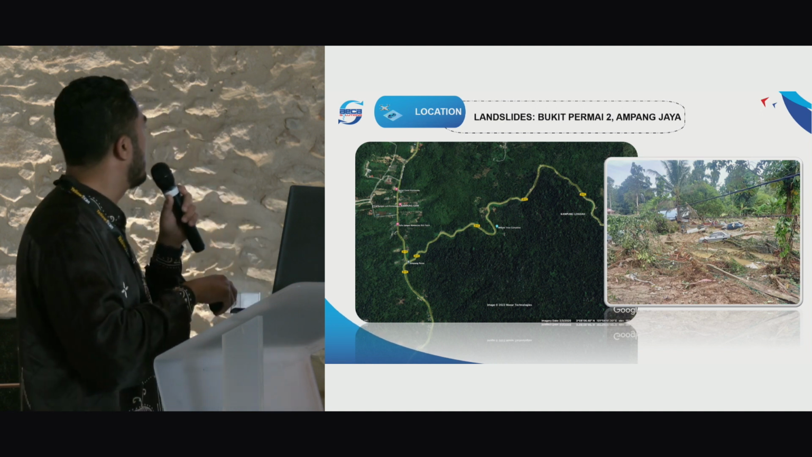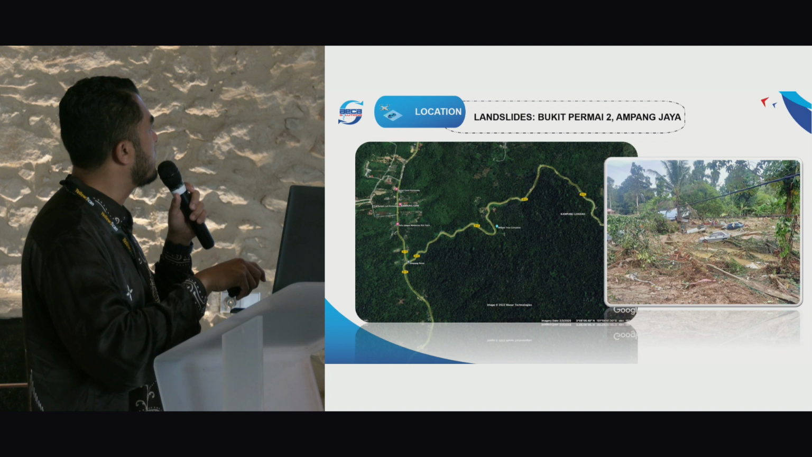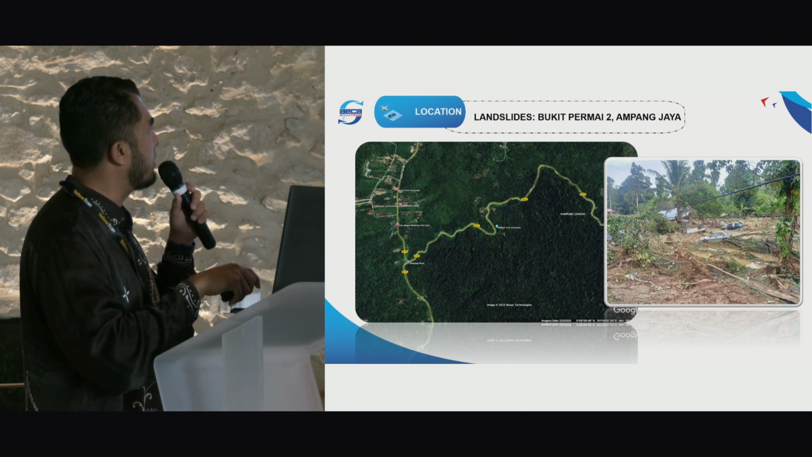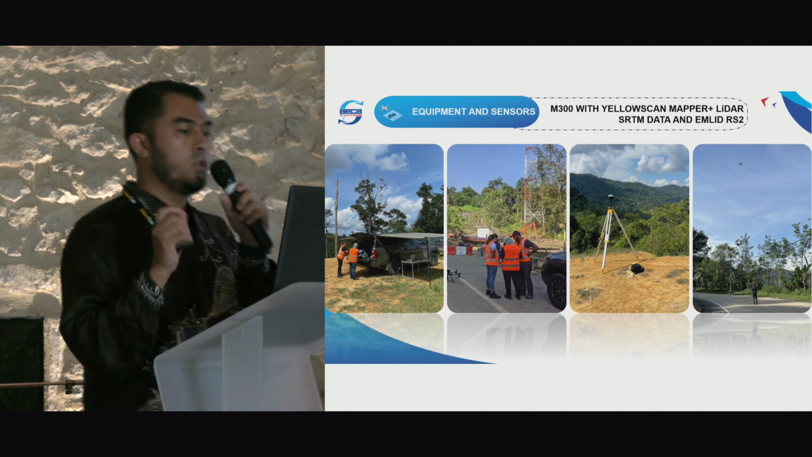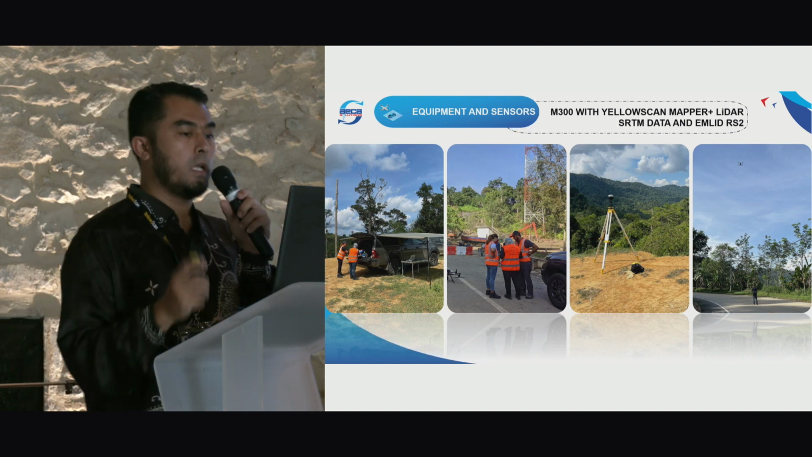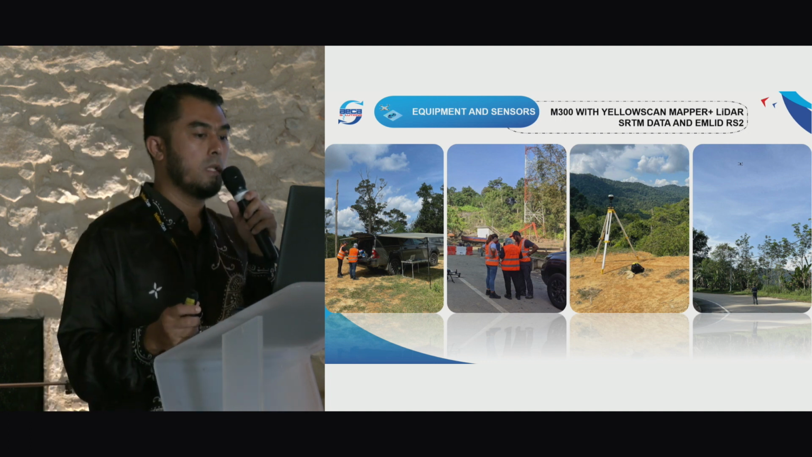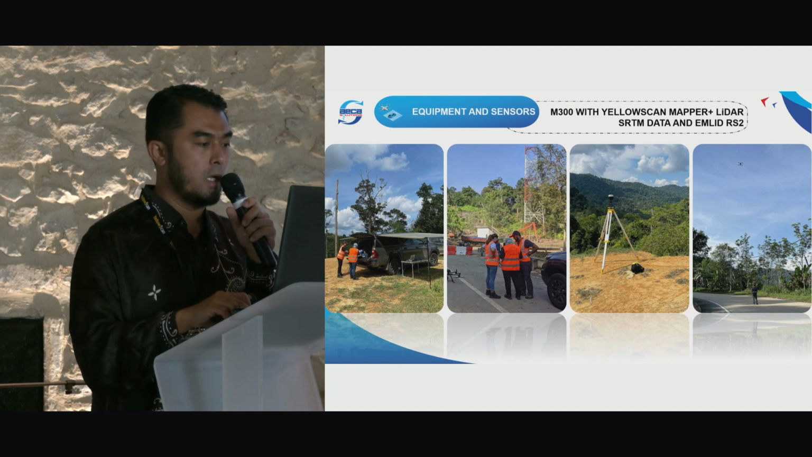So this is the location. We started from here up to around this corner. This is only where we can get in. After that, it was really badly affected here. Again, we used Maple Plus with RGB and then MLEAD RS2 for base, then DJI Pilot apps and also SRTM data.